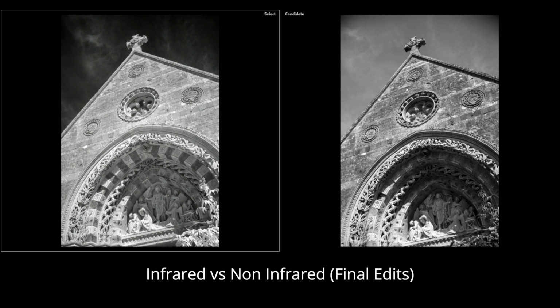It picks up a lot more tones in the doorway and on the sculptures or carvings above the doorway, as well as accentuating the architectural details of the building itself and then the great sky. And it just seems to cut through the shadows a lot more. So obviously you can see a lot more of that detail on the left compared to the right. I would have obviously tried to bring that shadow detail out in the right-hand image, but it came out, I guess, a lot easier when I was editing the infrared image.